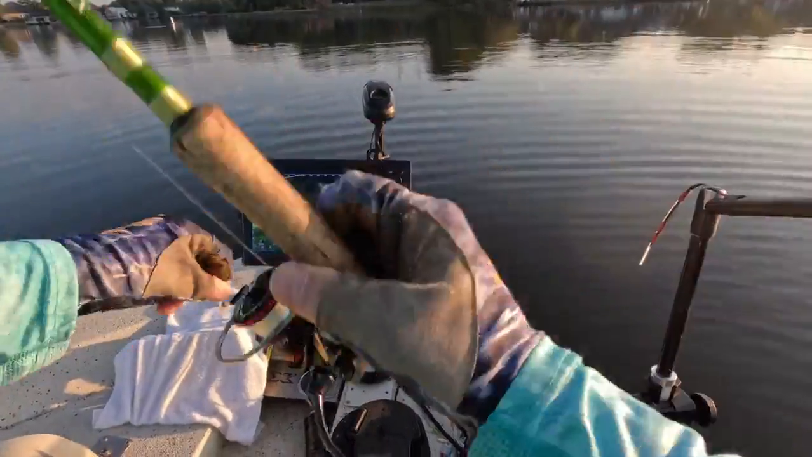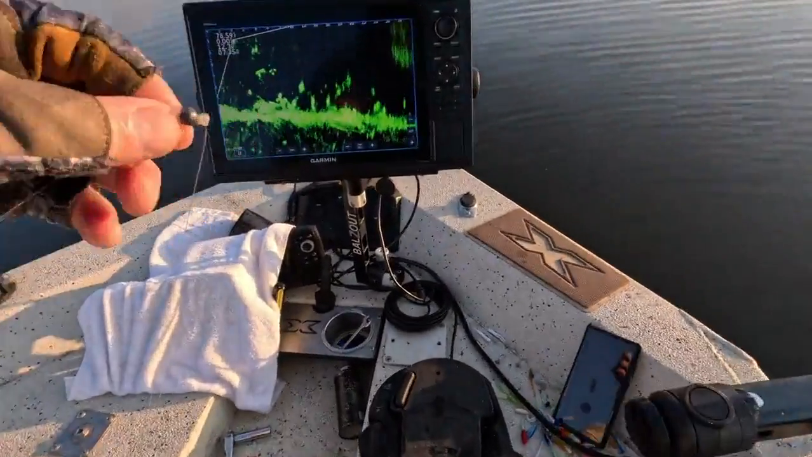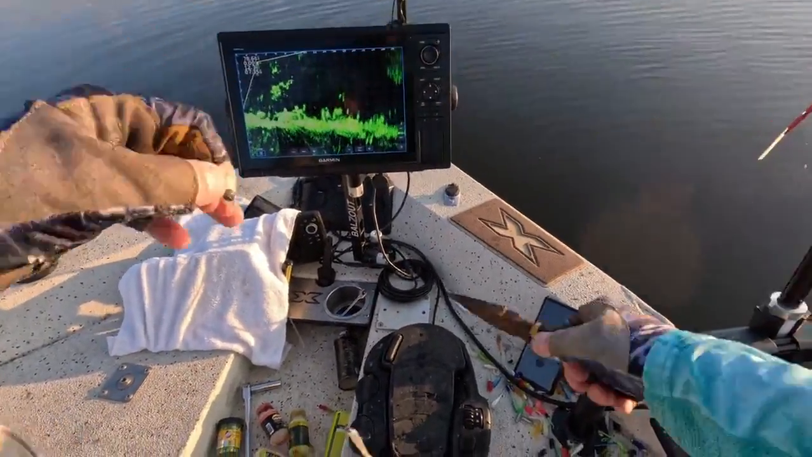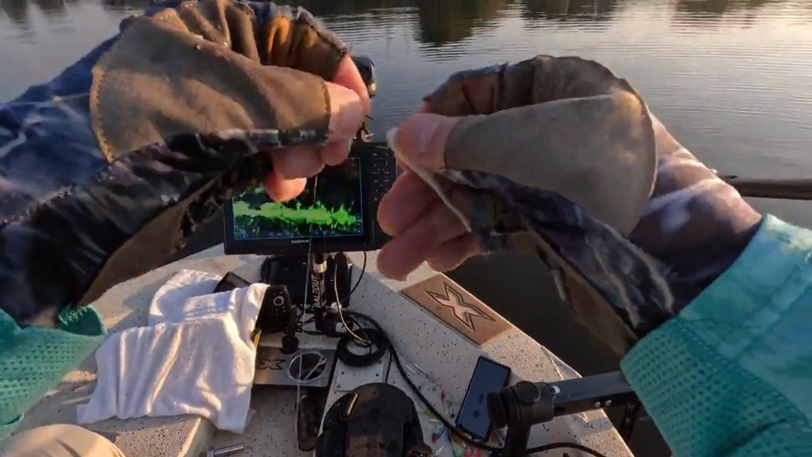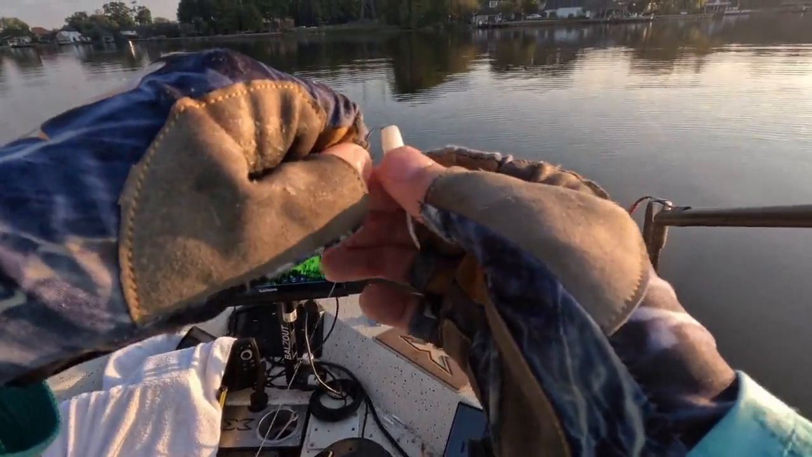Okay, here I've got a 16th ounce lead head unpainted jig, number 5 split shot, 10-pound test monofilament. And the key thing about this is a white Bobby Garland baby shad, and you can put the bait upside down or right side up, either way, just to keep it on the hook.